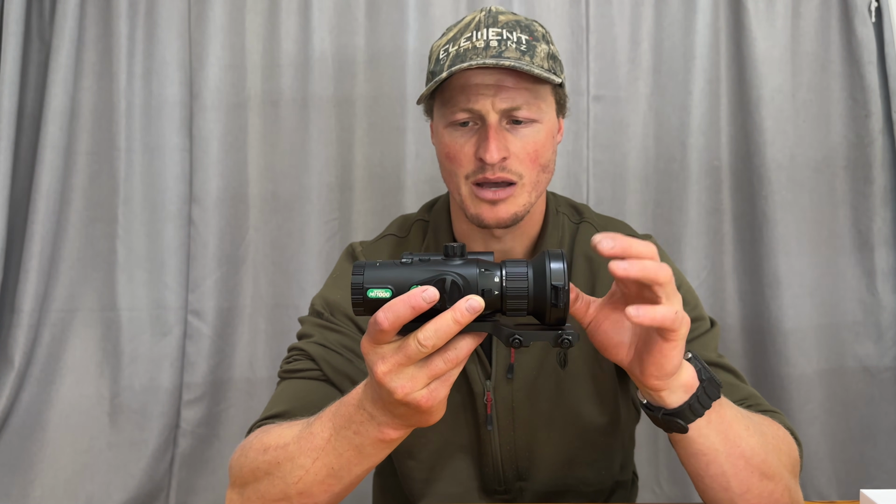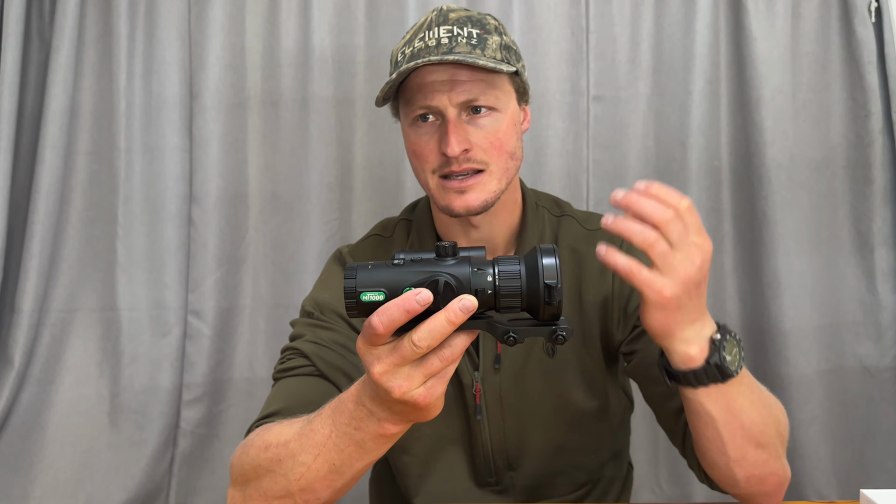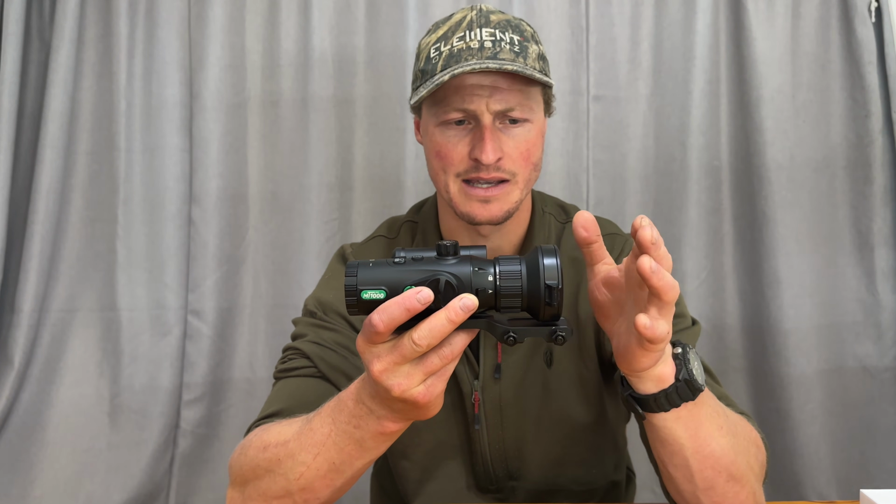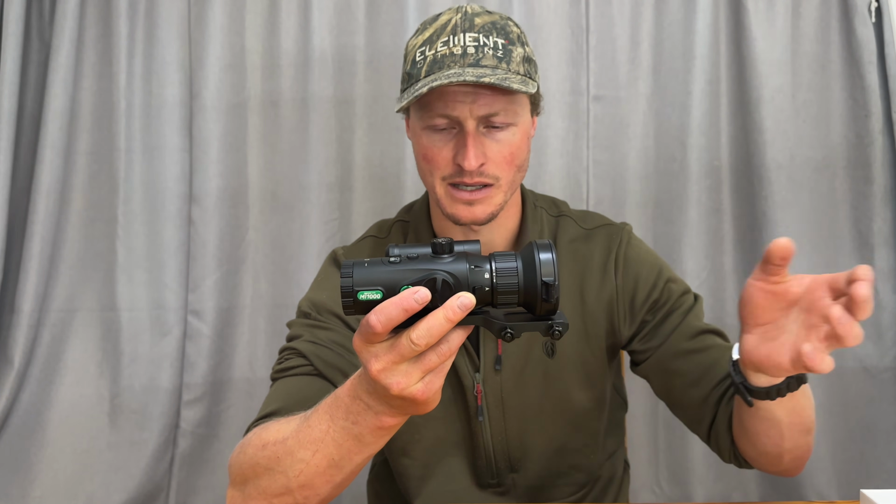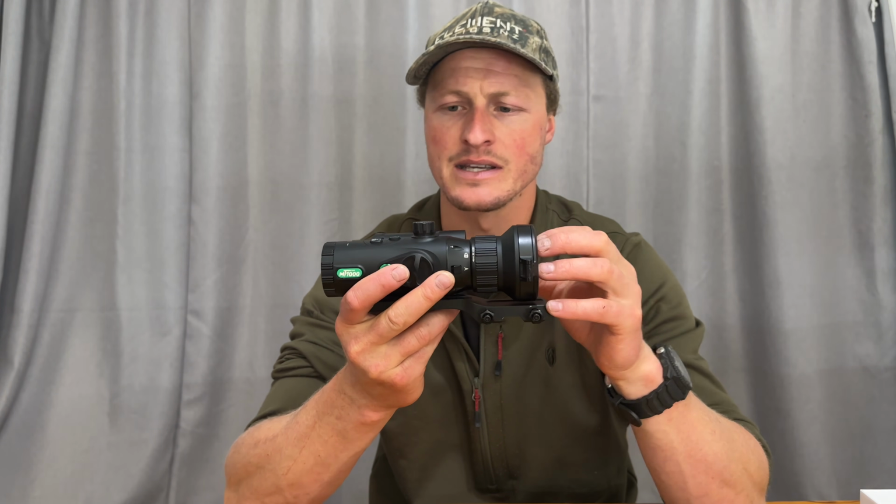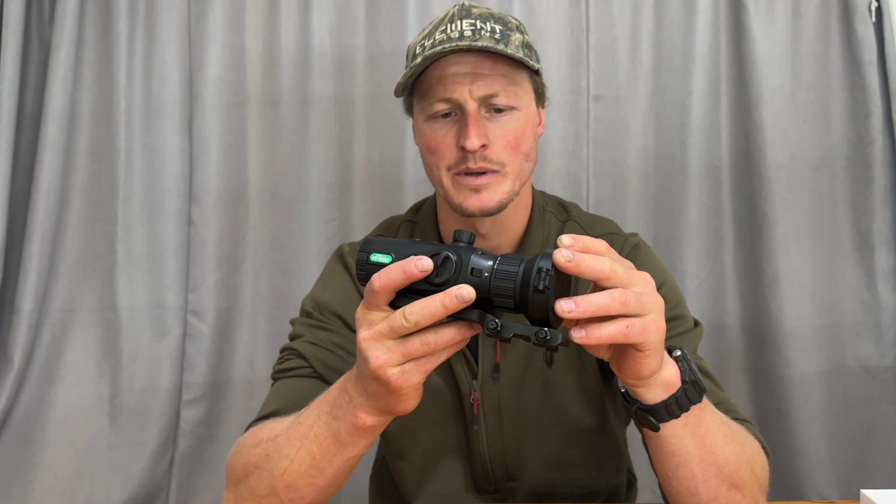This, having that sharper image, I found is easier to actually identify the animal, not just see an animal that is present, but also actually identify it as deciding whether it's a goat, deer, pig, that sort of thing. And that extra little piece of clarity that this has, I believe, had the edge, in my opinion.